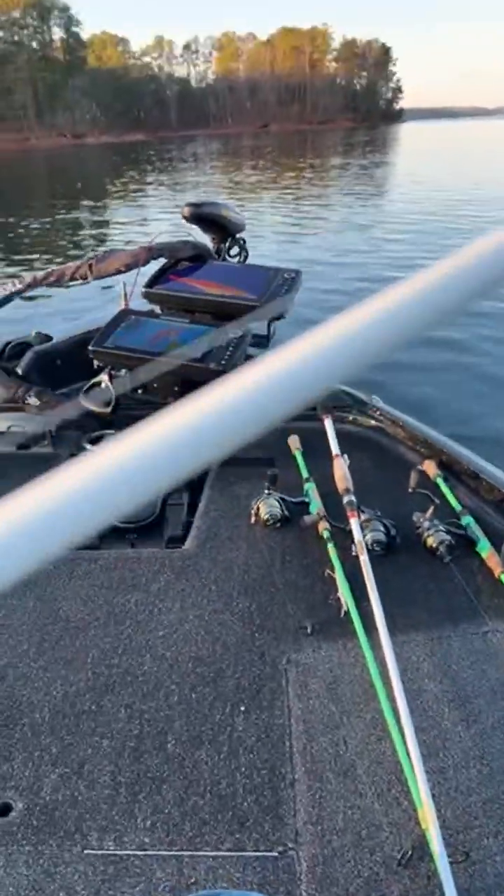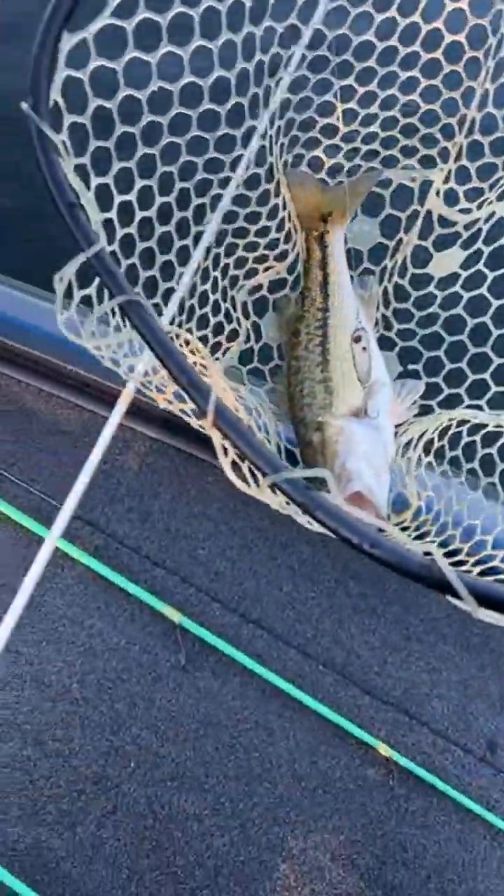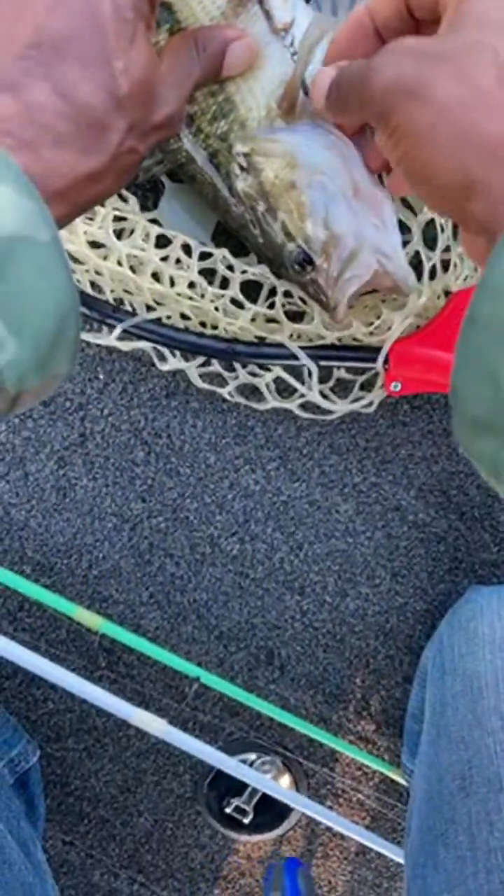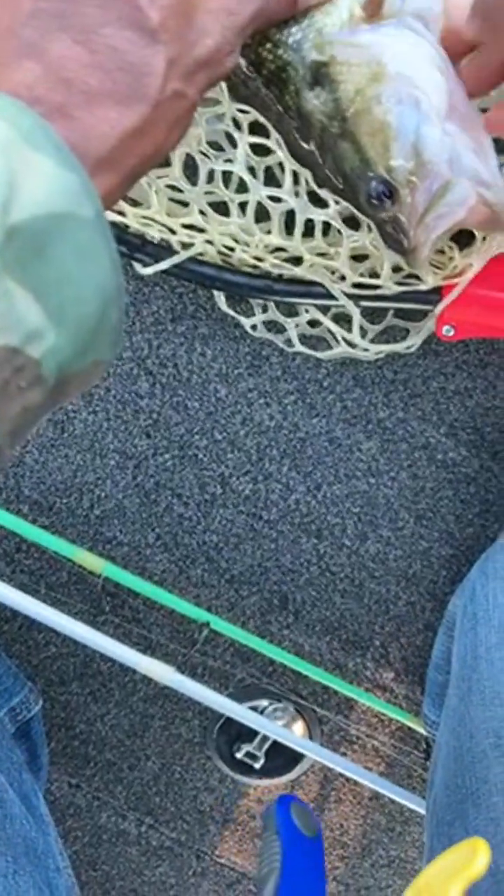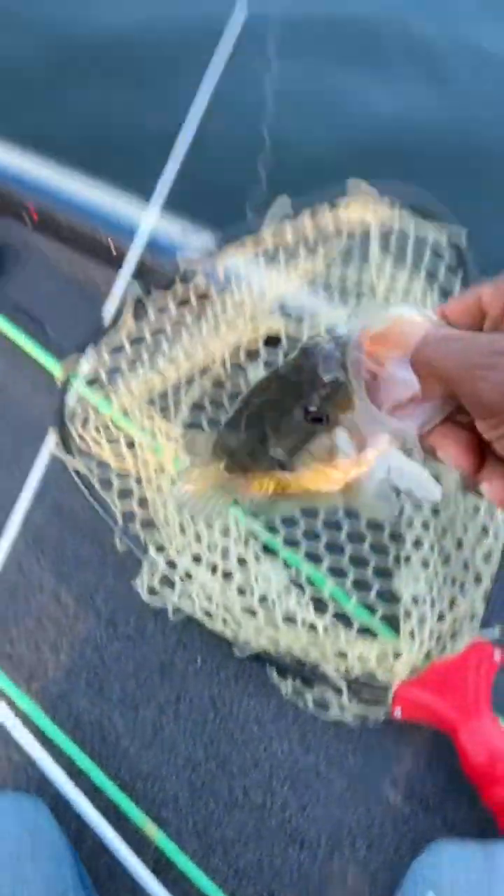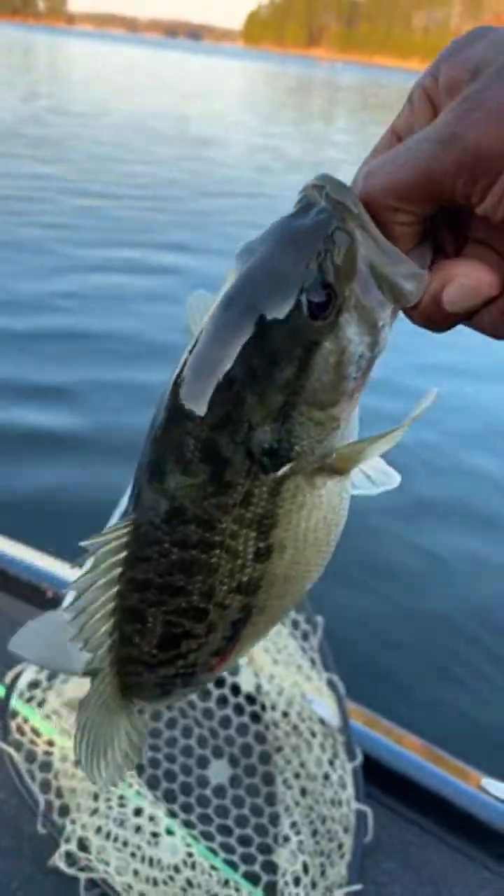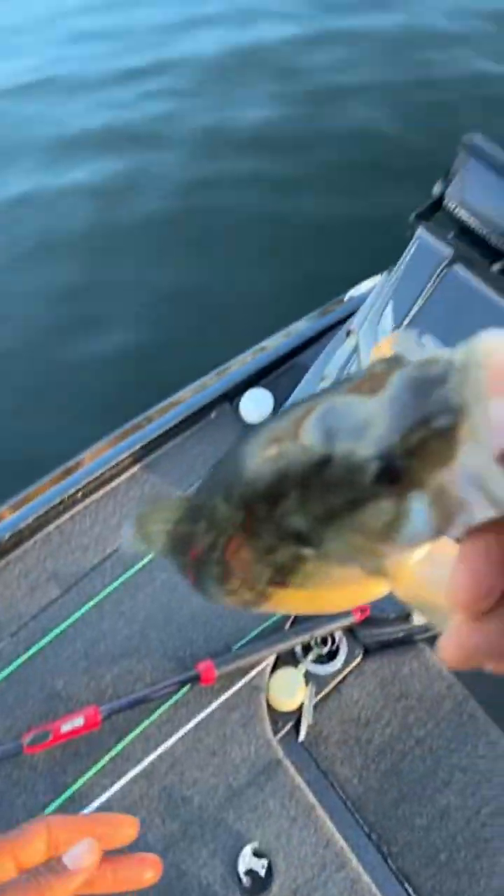Let's see, can I get him to the net? Oh, my goodness. Look at that. Quick and easy. But look where I got him at. He missed it with his mouth. Got him right there in the fin. But they were down there, schooled up on it, guys. Let's see. It looks like it might be right at about 14 inches. We shall see.